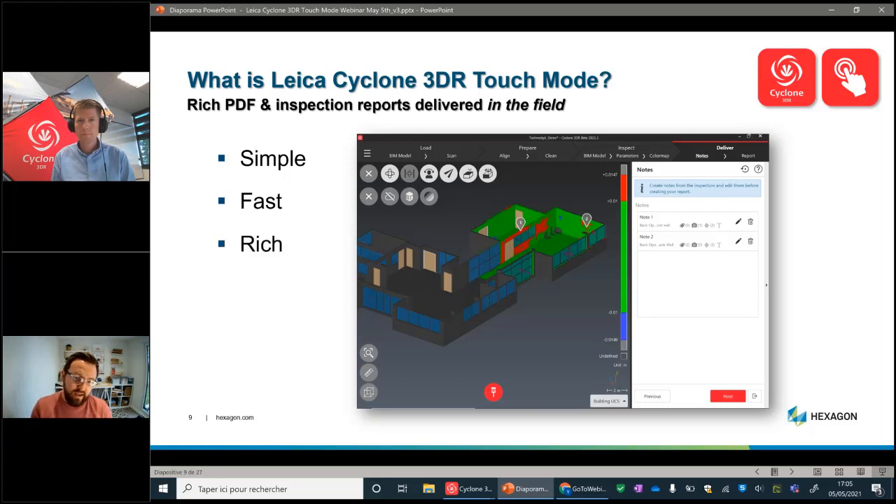It's very, very quick, and it provides rich 3D or 2D deliverables on the back end. So whether that's a colorized IFC file, for example, or colorized point cloud showing the deviations for the inspection, or a PDF report on the back end, we can do all that directly from Cyclone 3DR touch mode.